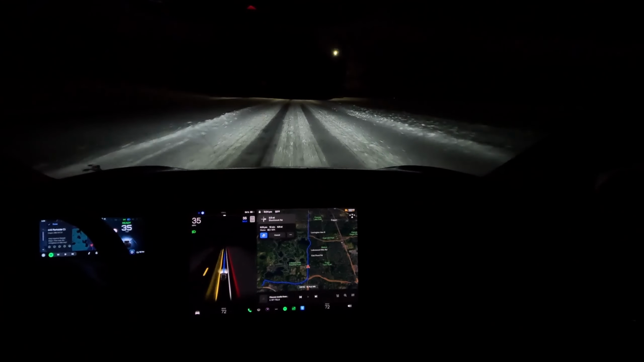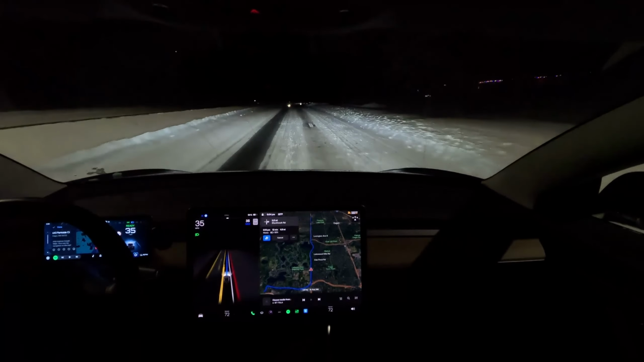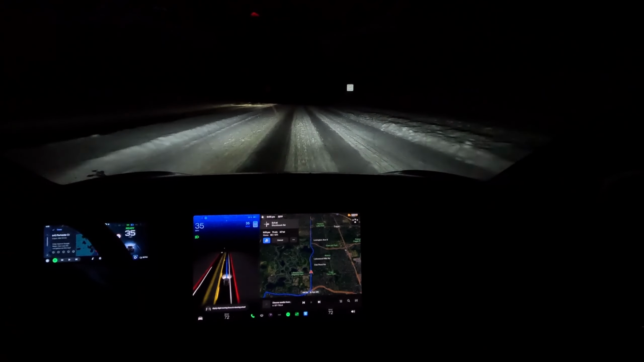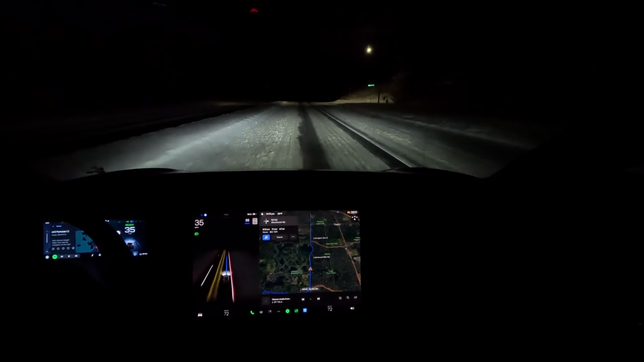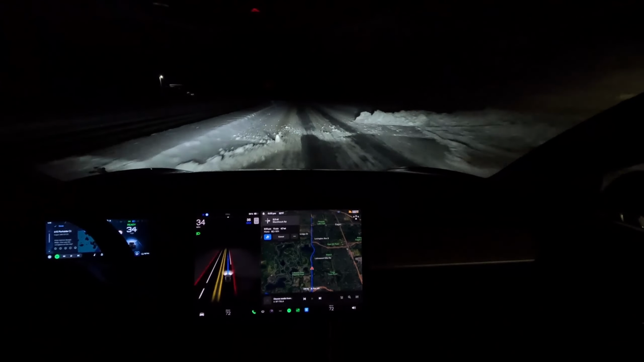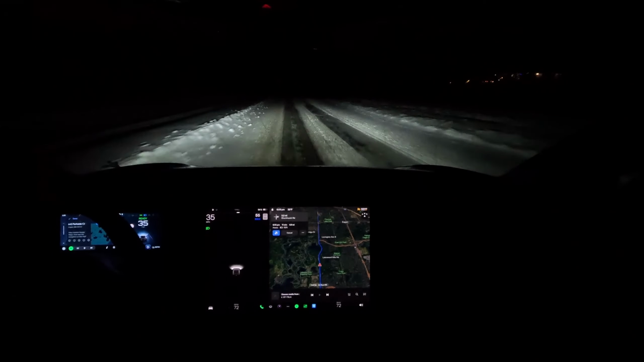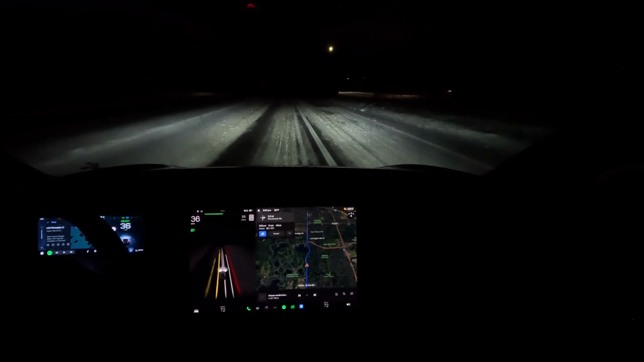So we just have to keep straight on this road for another 3.5 miles, which I think the car is capable of. But I also want to see how it would do in neighborhoods where, like earlier today, it kept going on to the left side of the lane. Right now it's creeping to the left side of the lane. It should not be here. You know, when people drive in these type of climates... oh wow, it's going to the curb, it's going to the left curb. If I didn't take control there, it would have gone over the median.